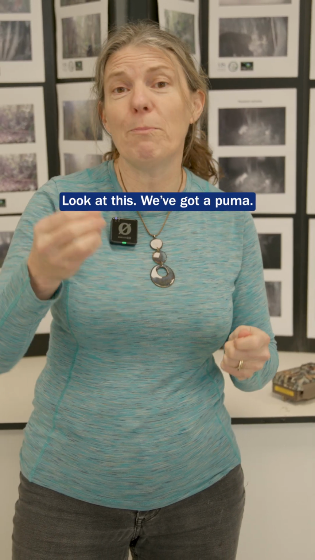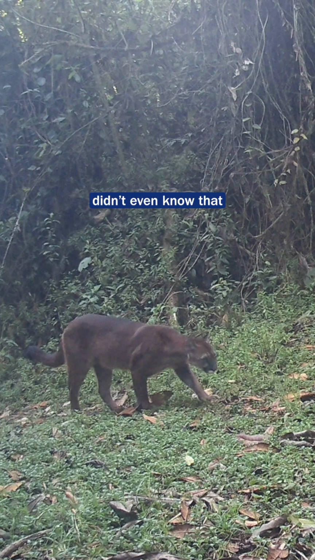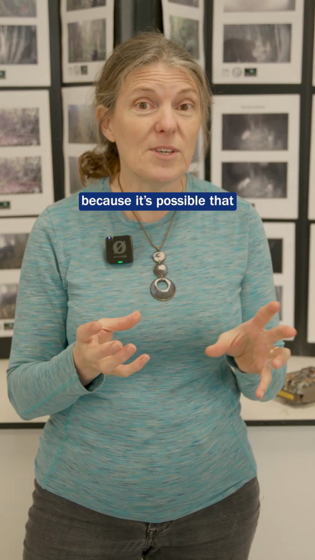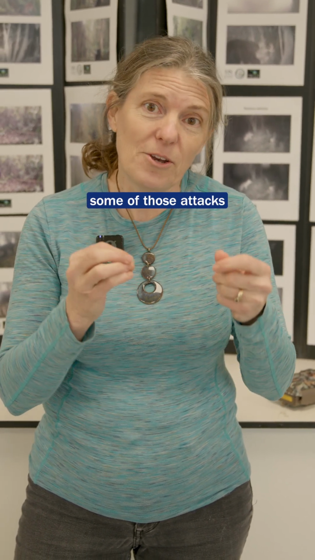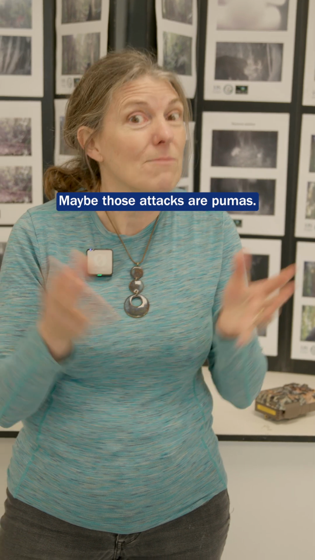Look at this, we've got a puma. Now, the local community in this area didn't even know that they had pumas there. Now, this is really interesting because it's possible that some of those attacks on livestock that they've been talking about and thinking it was bears, maybe those attacks are pumas. Who knows? Something for us to work on going forward.